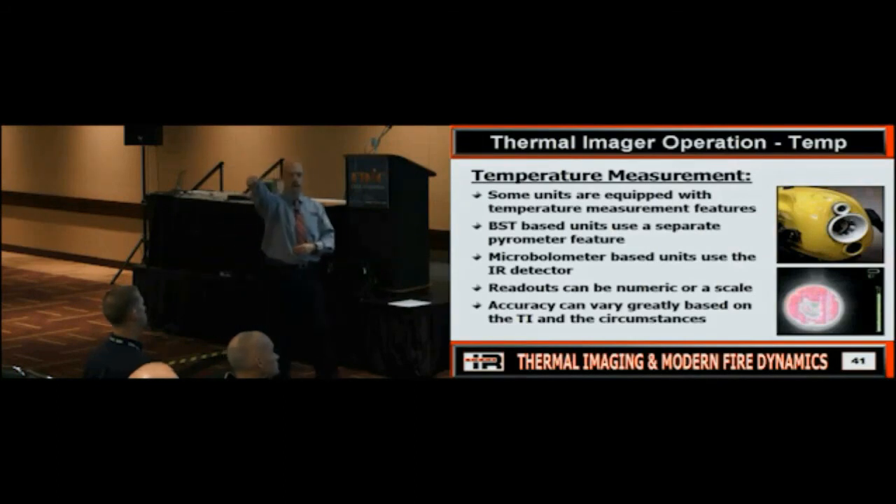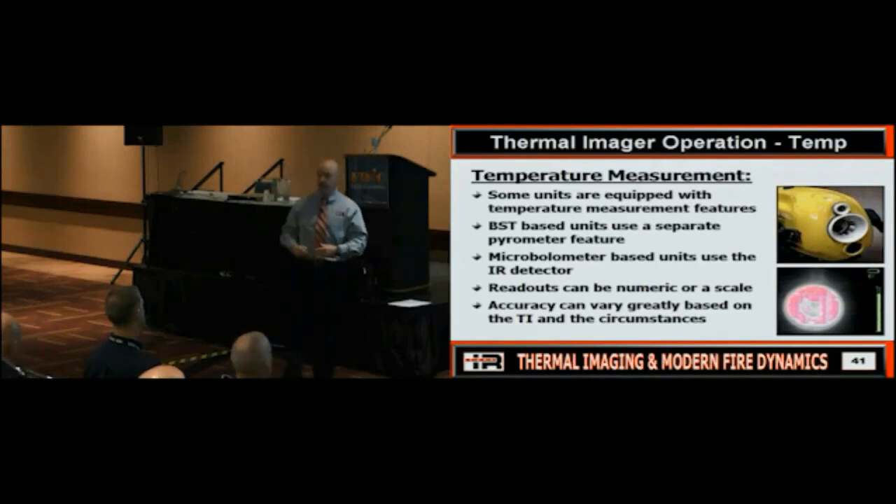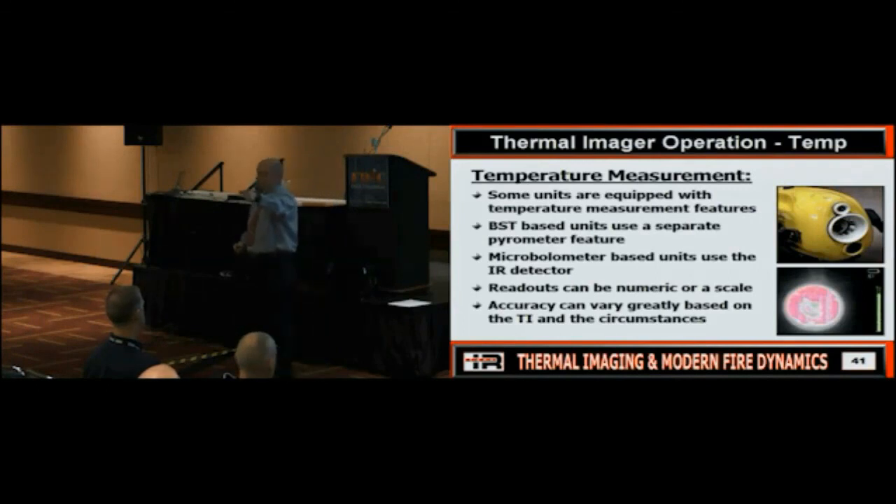Question or comment, sir? I don't want to get too far. Yes, there should be. So there should be some type of symbology to show you that it's reversed. Is it consistent? No. So is everybody good? So once again, you've got to know your thermal imager.